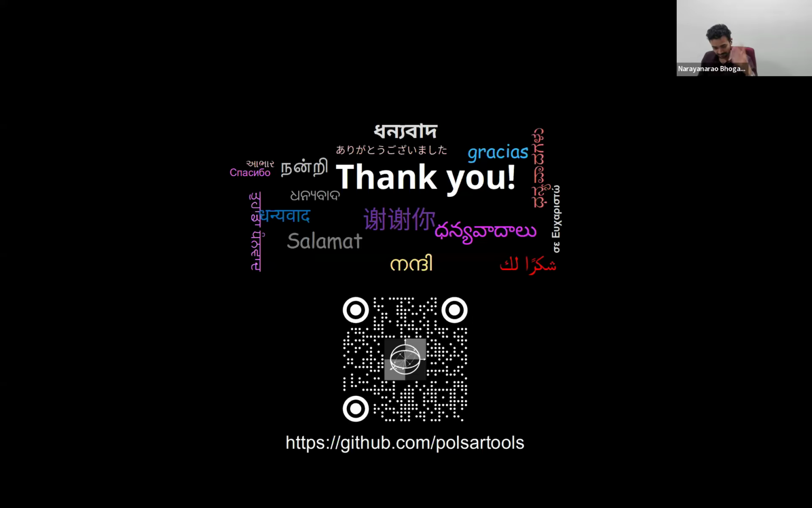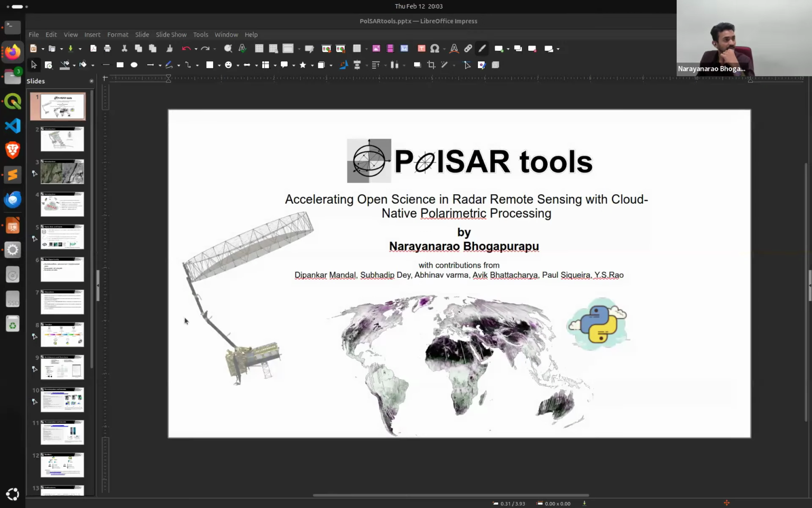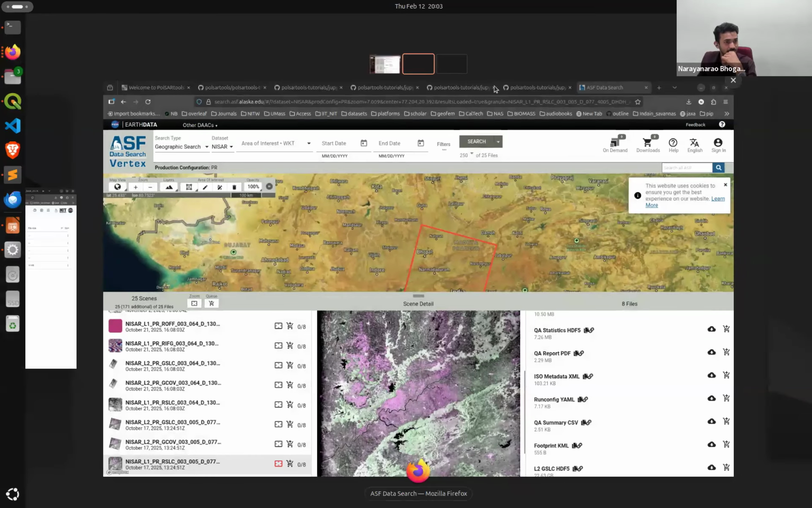So yeah, we can take a quick look at the demo notebooks available to process NISAR data or the European Space Agency's recent BIOMASS data, and show them. So let's see a demo.